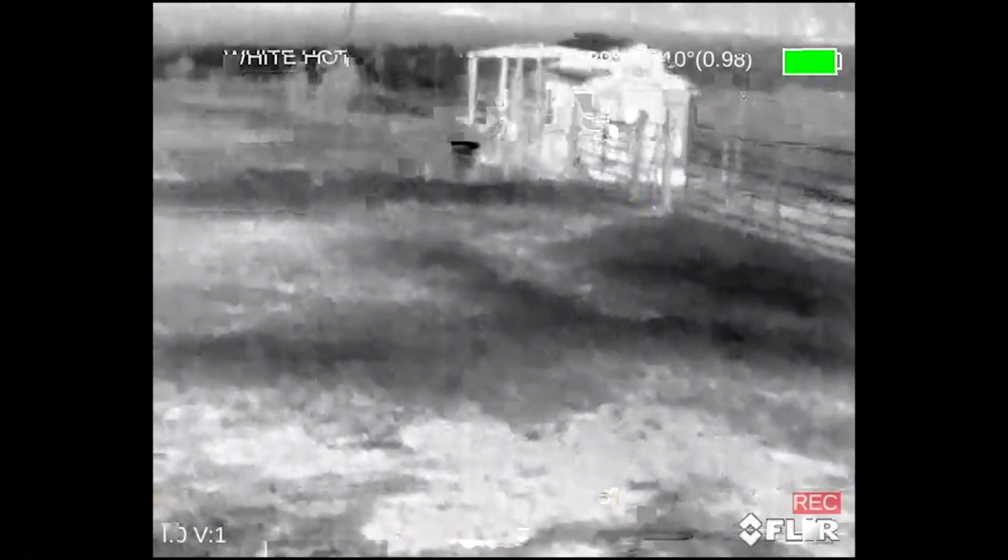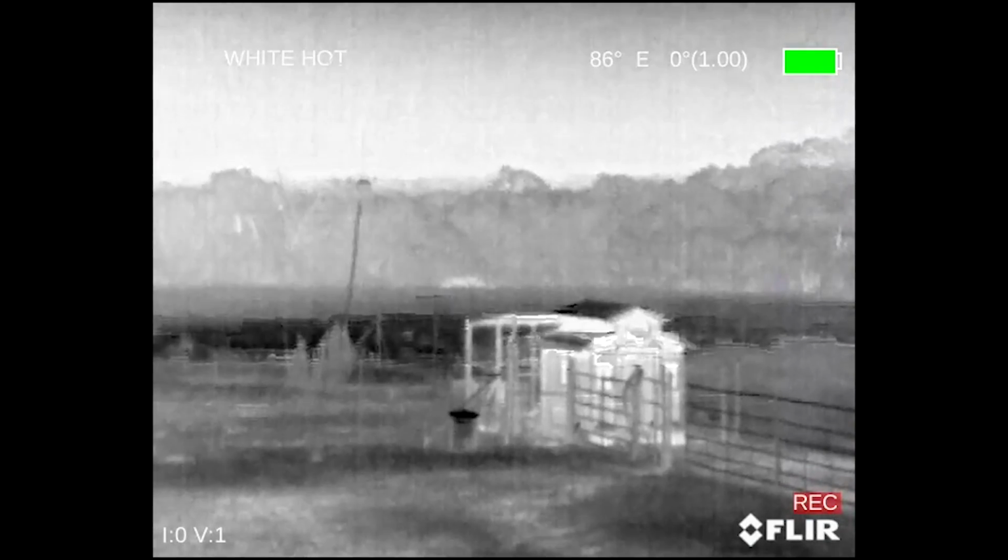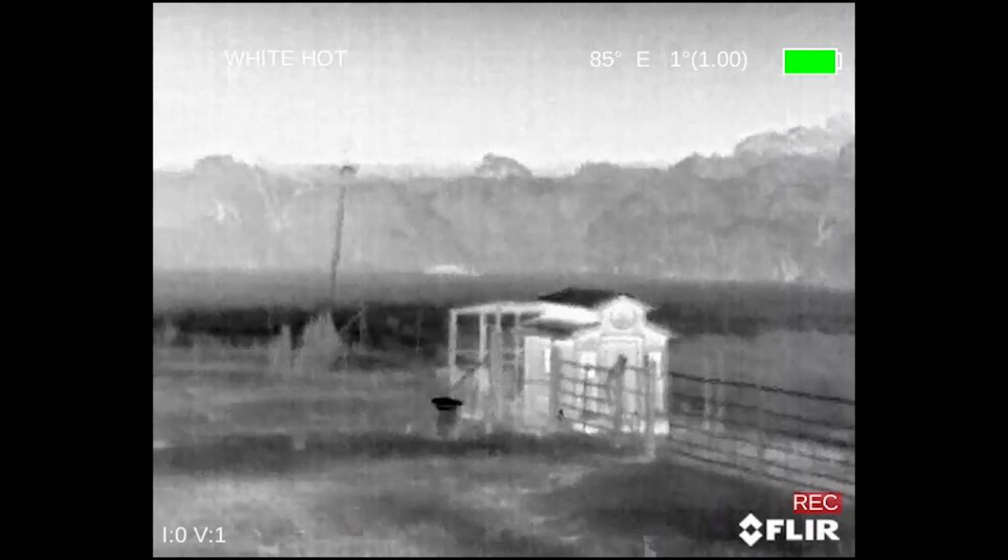So here's my pasture. You can see the chicken coop there, but barely. And you really can't make out much other than that. The camera also, it's easier to see on the camera than it is in real life because the camera really is good at brightening up stuff. Now let's look at thermal. And you can see way out there, there's a little bit of light. That's my berm out there at the end of the pasture.